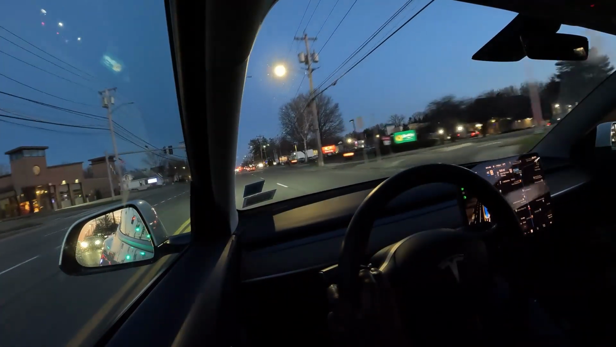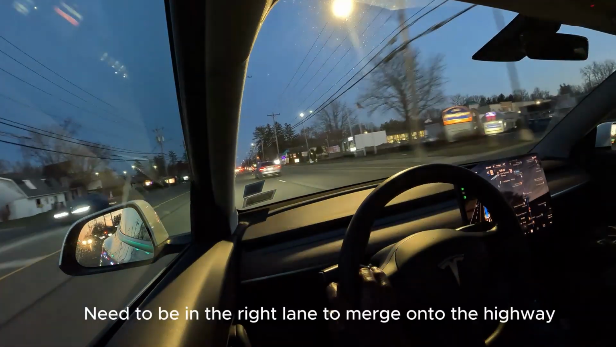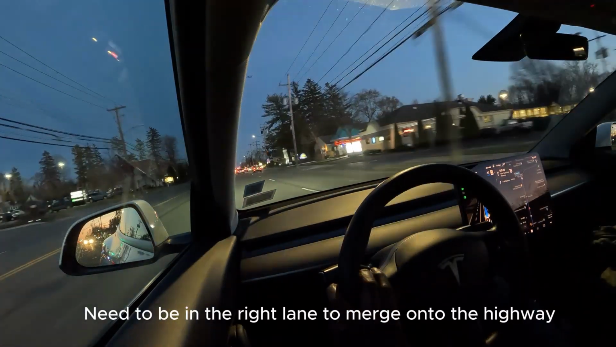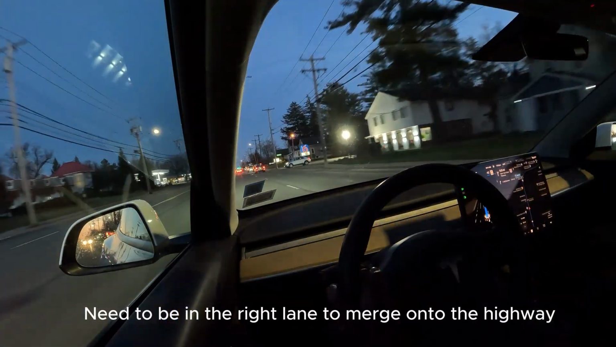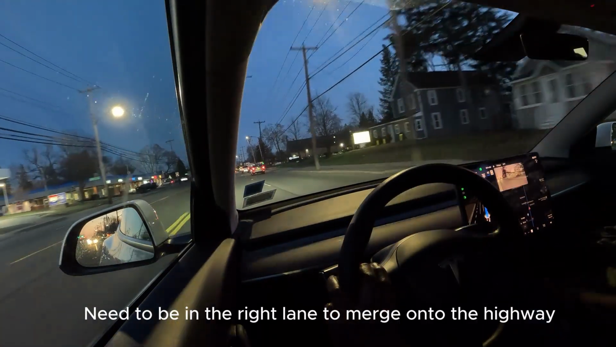To be in the right lane at some point in time. Oh, okay. Speed limit. Wondering when it was going to move over.